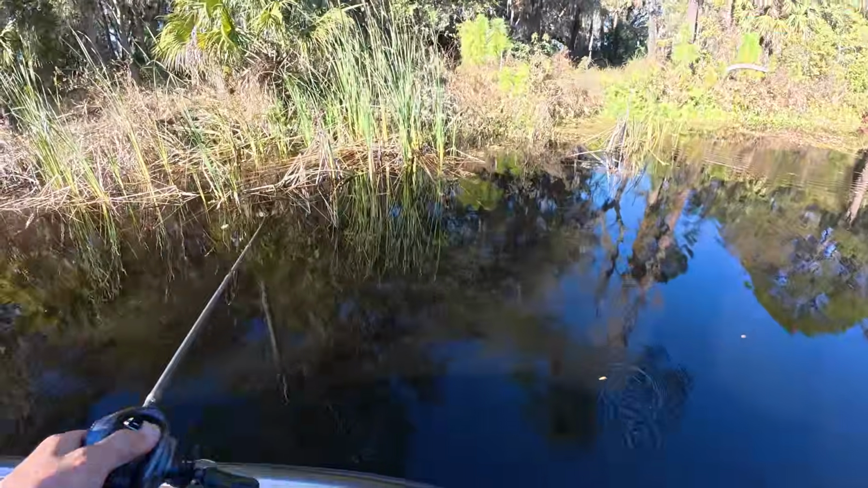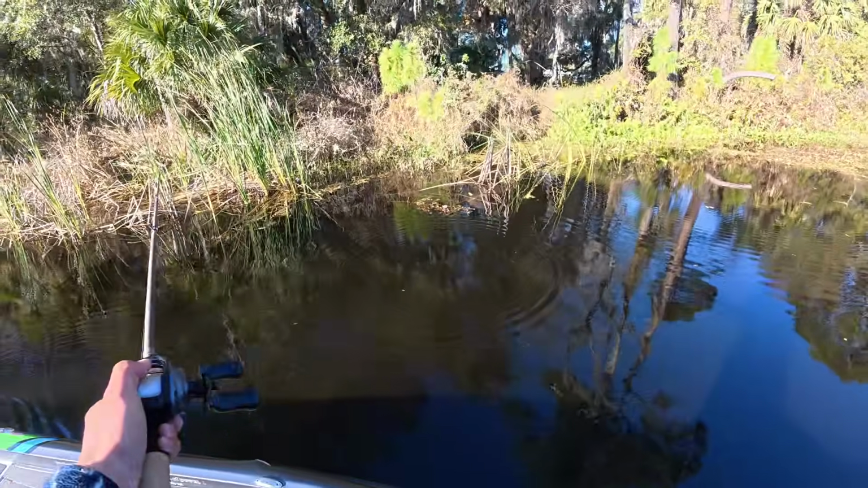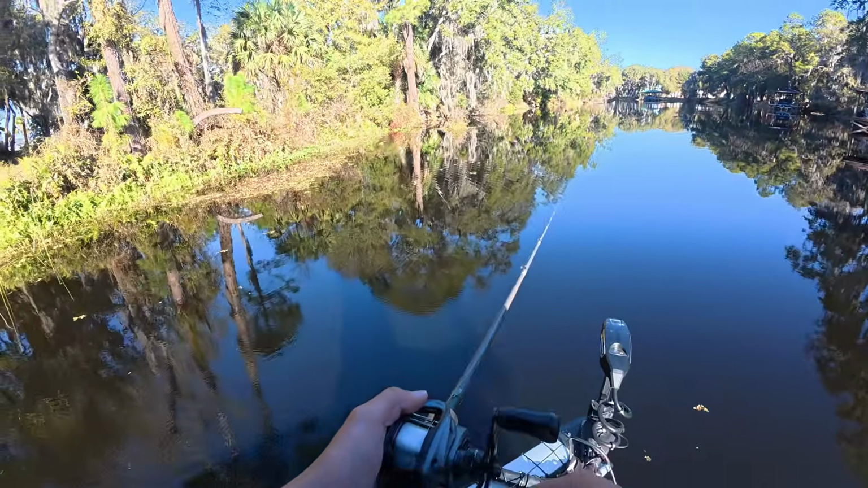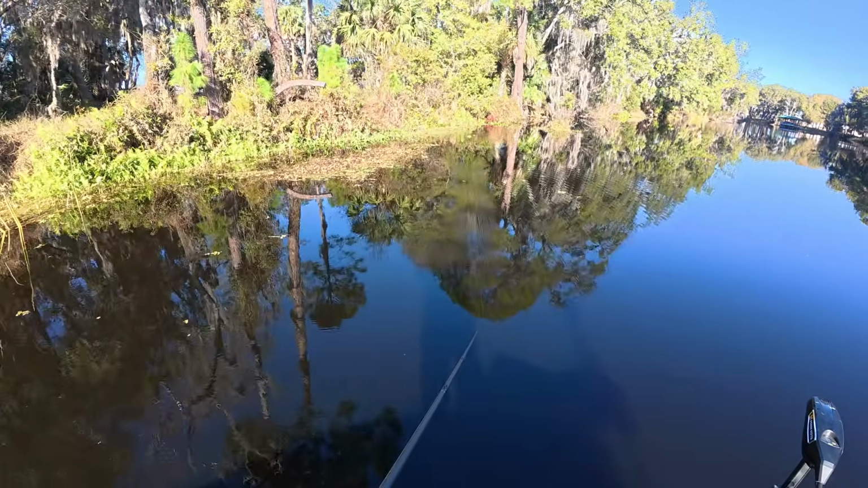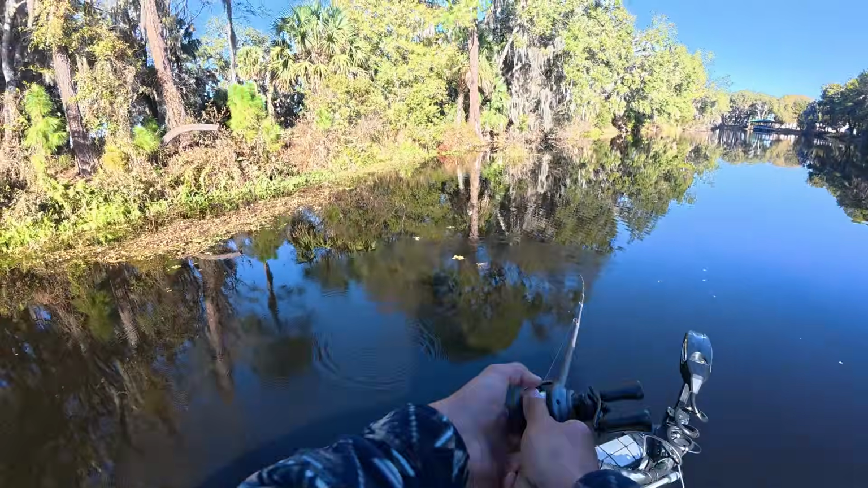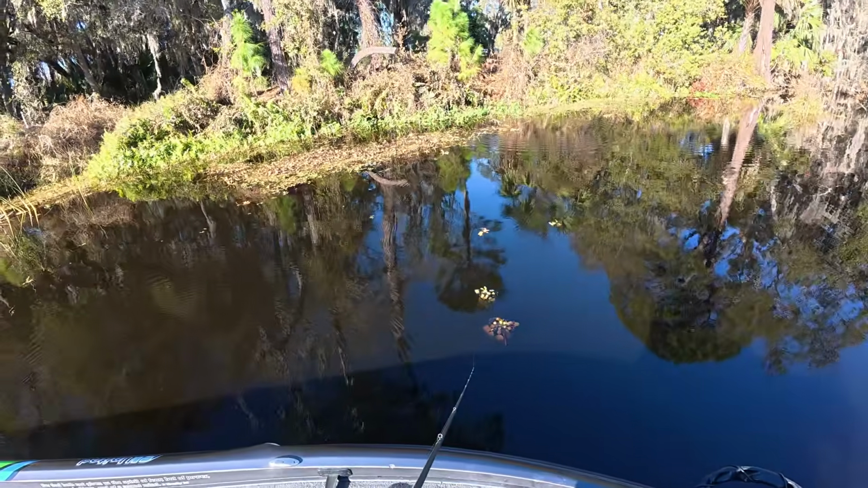I had one push it right there. Come on back. Just pushing it this morning. Dang. Hopefully we can come back out through here with a jerkbait and catch some. Oh my gosh, I had another one pushing it. I mean, just pushing it.